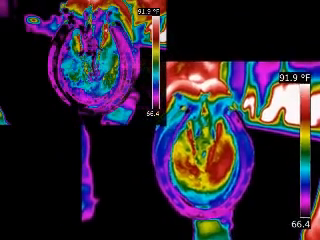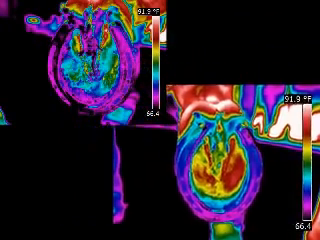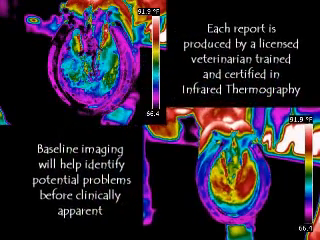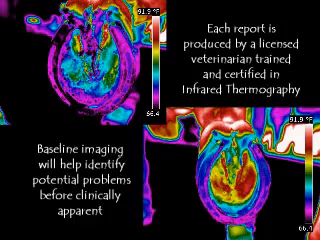Even as a layperson looking at the images when you first showed me, before you said anything, I could tell where he had created more heat in his body, on his back.